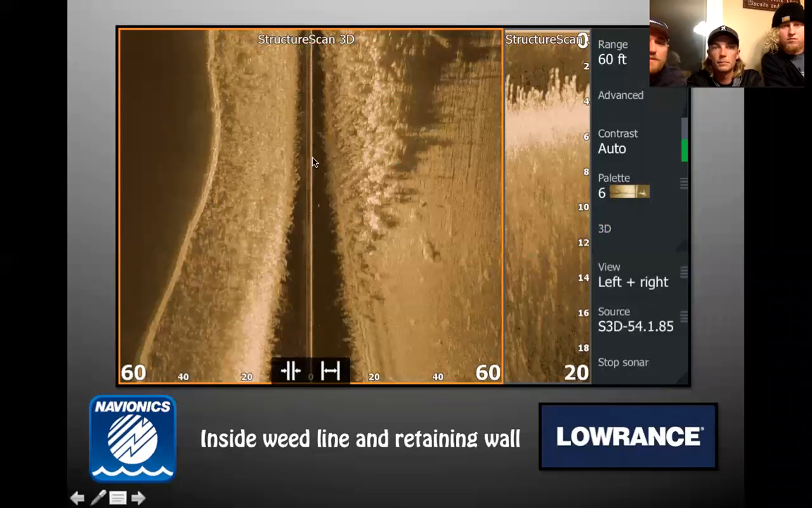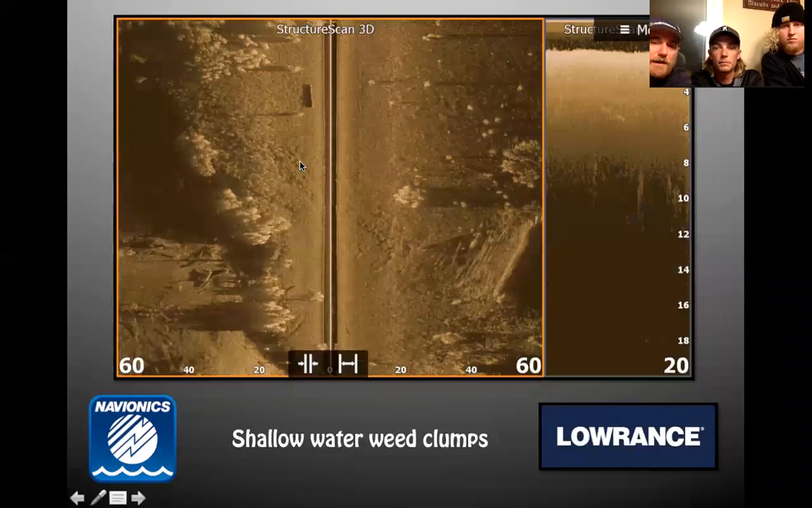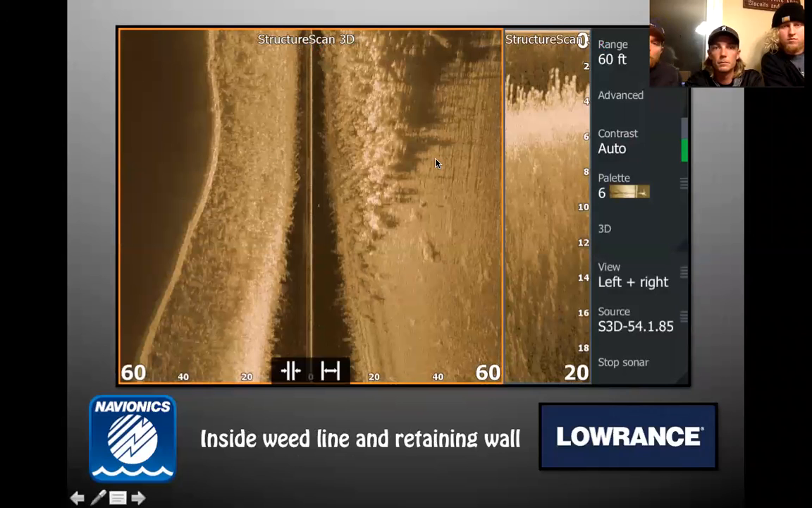Man, this is a nice little inside weed line right here. Let me go back one. This is what you're looking for, middle of spring, moving around, post spawn. You get a little post spawn spot. Right here on your left, you got a retaining wall, and I don't care, when you're talking about shallow water and fish moving in and out, retaining walls are awesome, and they're going to use them a lot. A lot of times you got a little deeper water right here, or I've been to places where the water drops so quick that they got to put rock underneath these retaining walls to keep them from eroding.